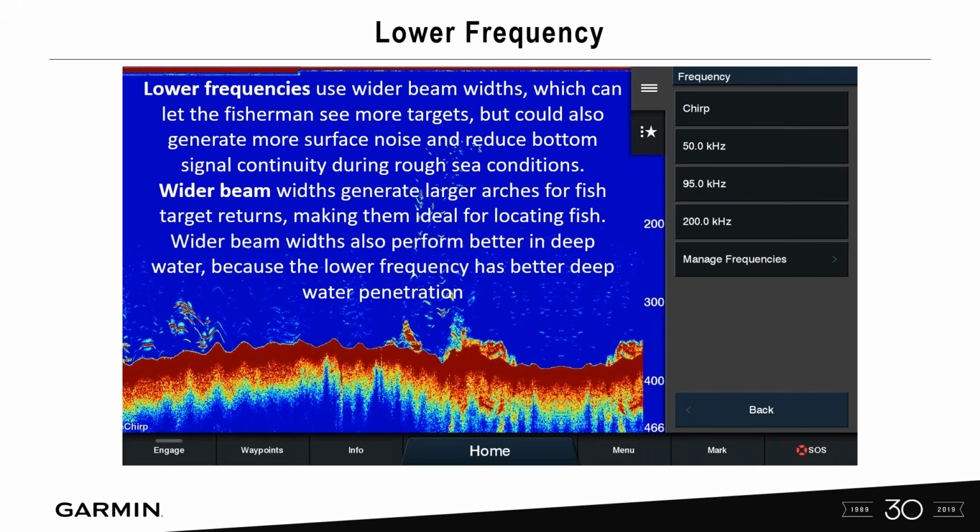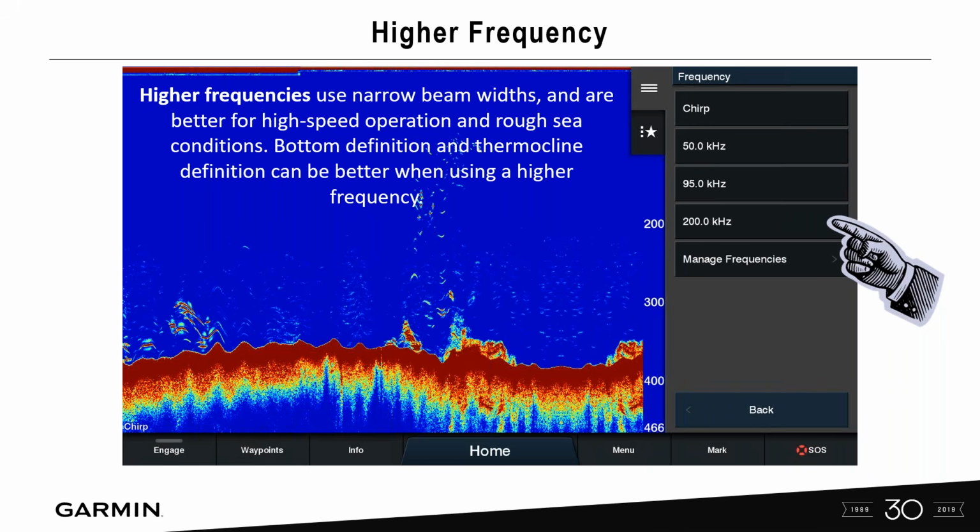Lower frequencies, and now when I say this, this is in general, for the most part, lower frequency transducers use a wider beam. So it lets fishermen see those targets much better. So your arches, your chevrons that you're seeing here are going to become more predominant on the screen when you're using a lower frequency transducer because the beam is so wide. Let me go back one screen and just let you know.